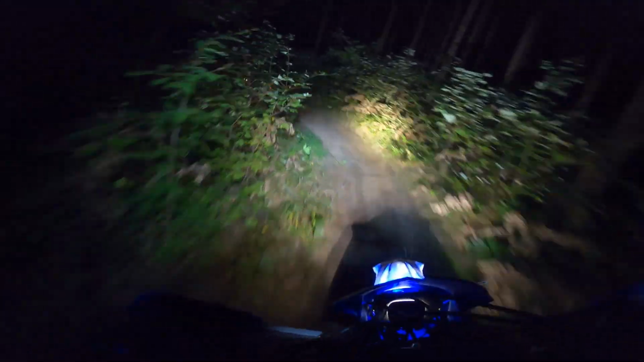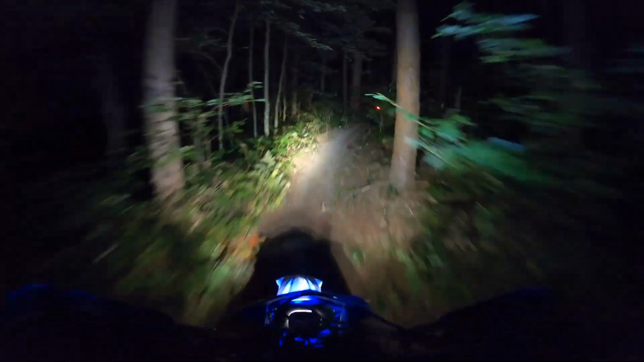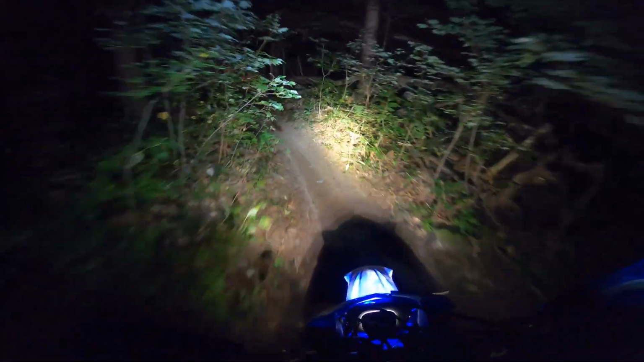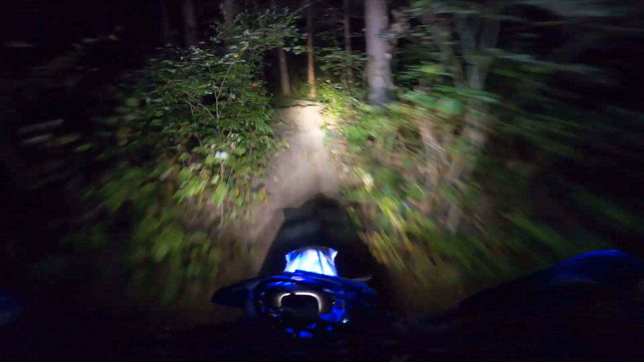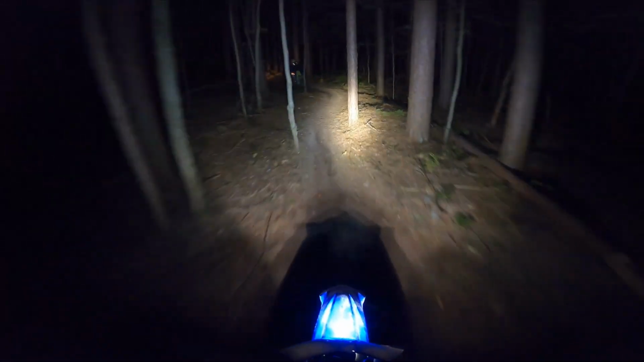Oh, didn't see that little rut. That corner always gets me, even in the broad daylight. And as you can see, we're on the skinny. No 50 inches here, boys.